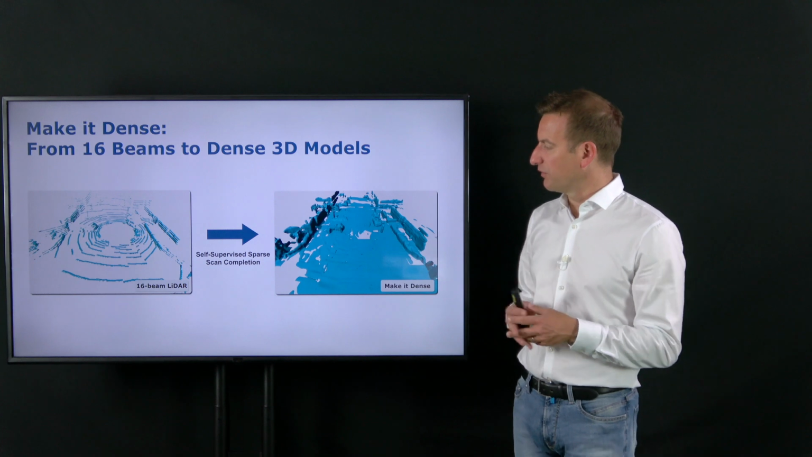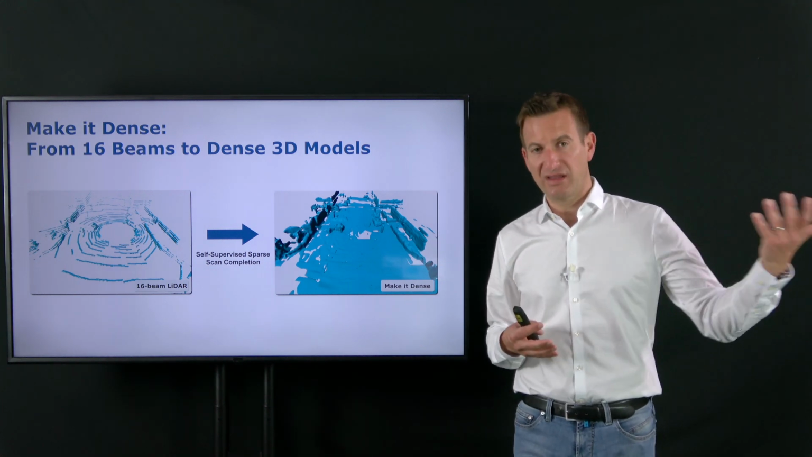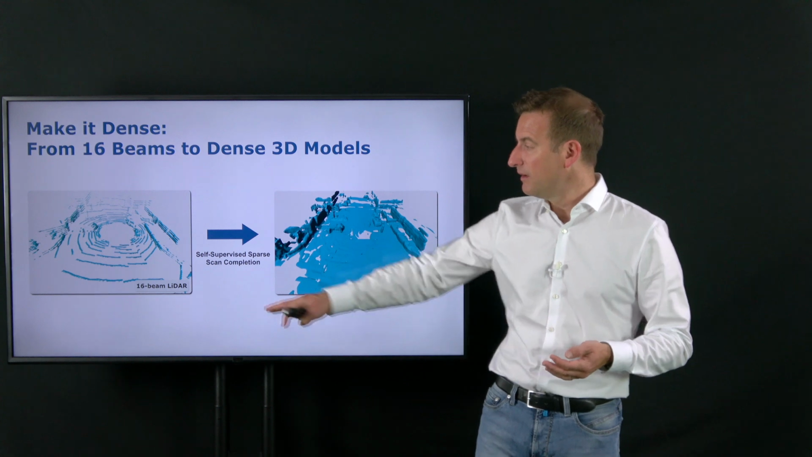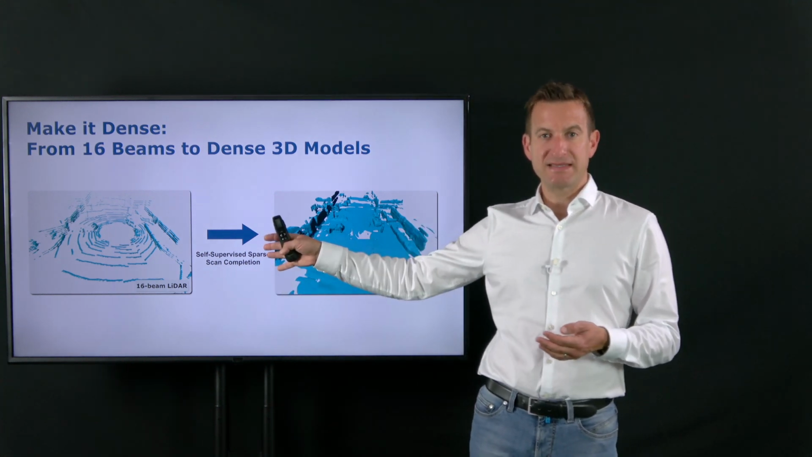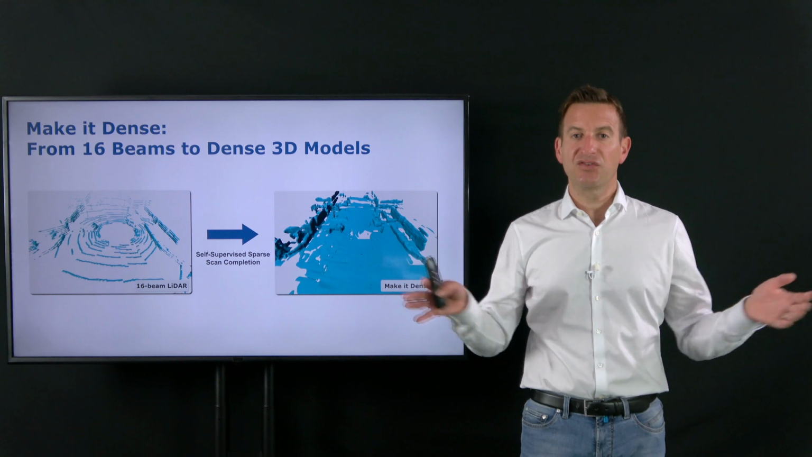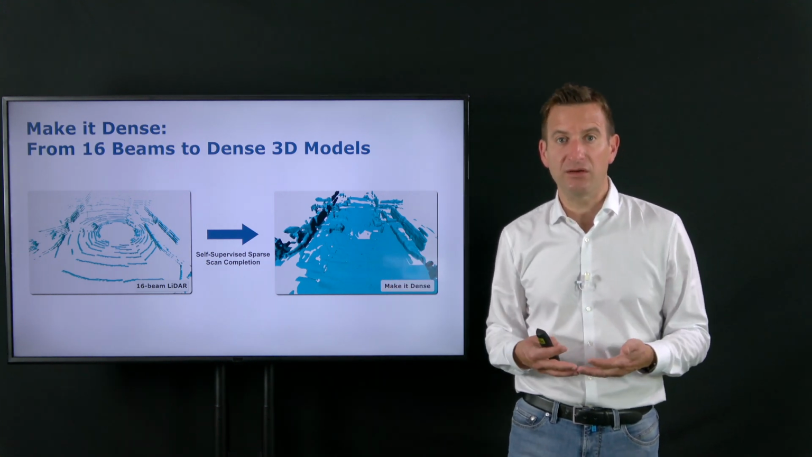And again, one of the interesting things is that we can do this in a self-supervised manner, which actually holds for the compression algorithms before too, because there we just need to compare input data with output data. Here we can either use multiple 16-beam scans, driving slowly through the environment, to get a dense point cloud, or use a high-resolution scanner and just subsample the beams, using only 16 of those beams.